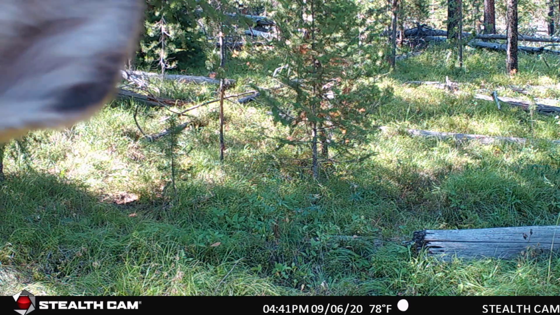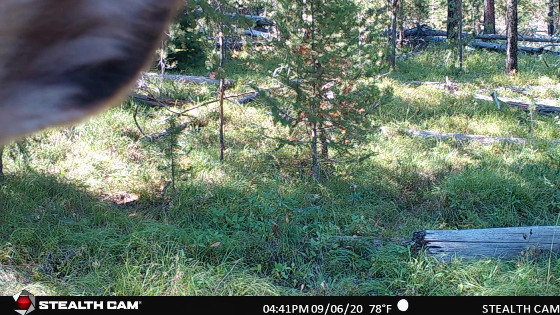And not to mention, it's just cool to see an elk 2 inches from your camera. You can see her eye right here. It's pretty funny, but interesting to see how truly in tune these animals are. When something is different, they definitely know. So that was pretty cool.